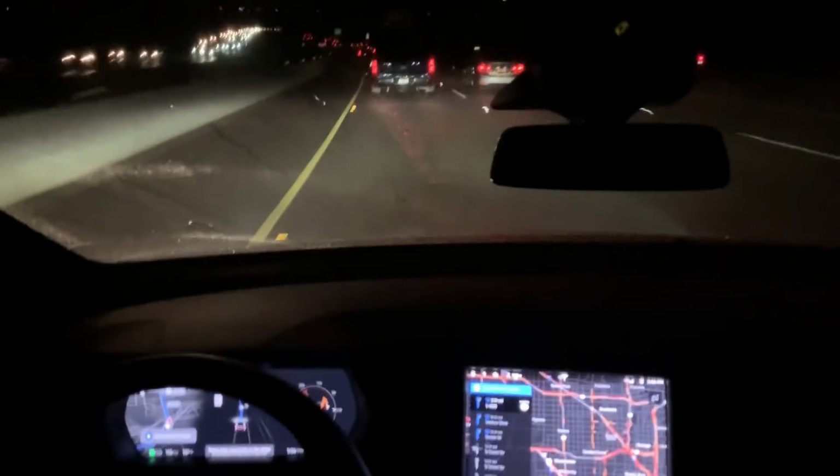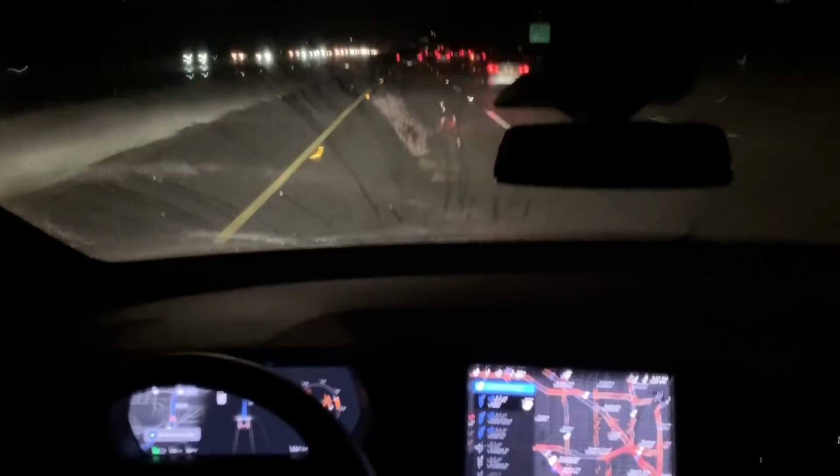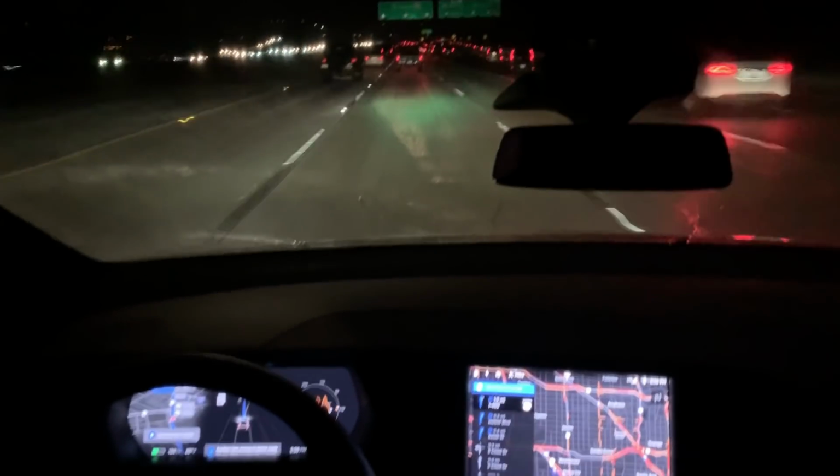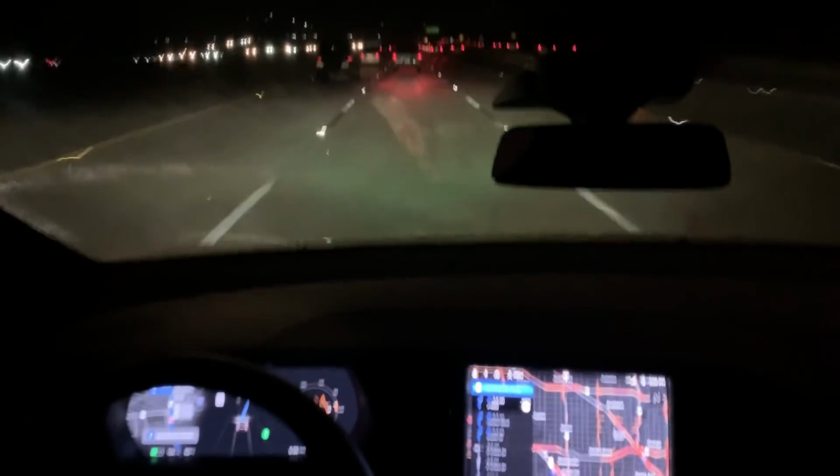Move us over a couple of lanes here. Okay. Alright, let's re-engage. Okay, we're back on autopilot. Okay, let's let it do its thing. Change lanes, let's do it. Another lane change. Let it do that again.